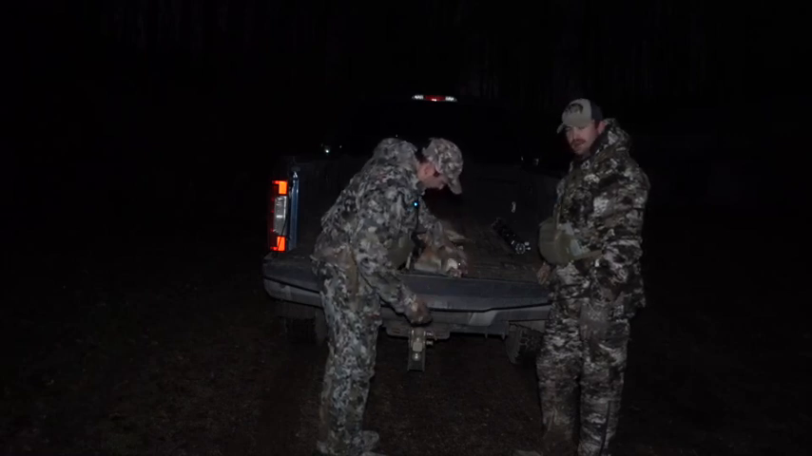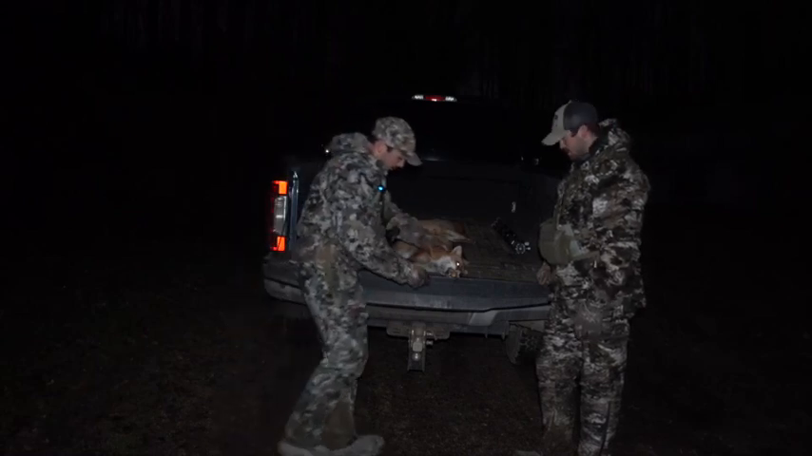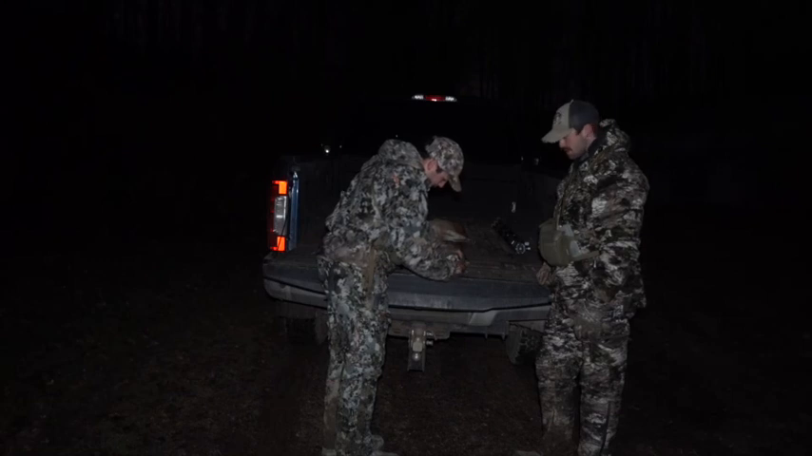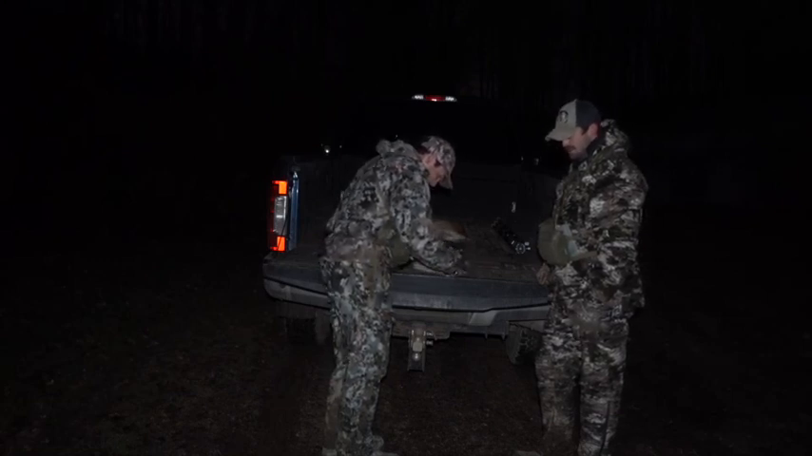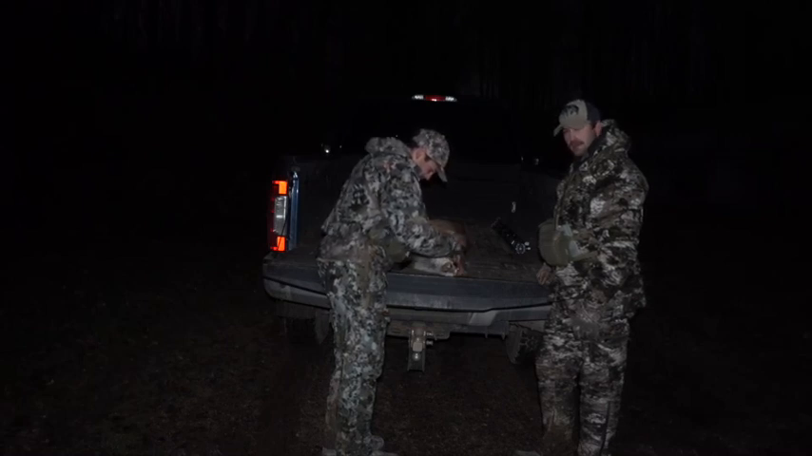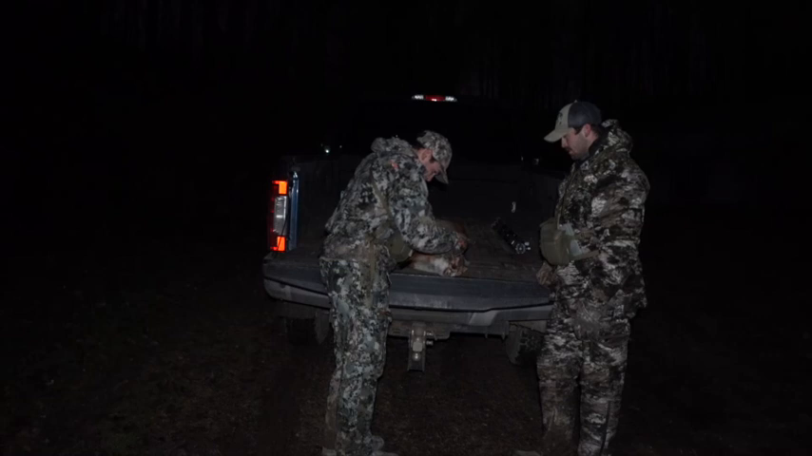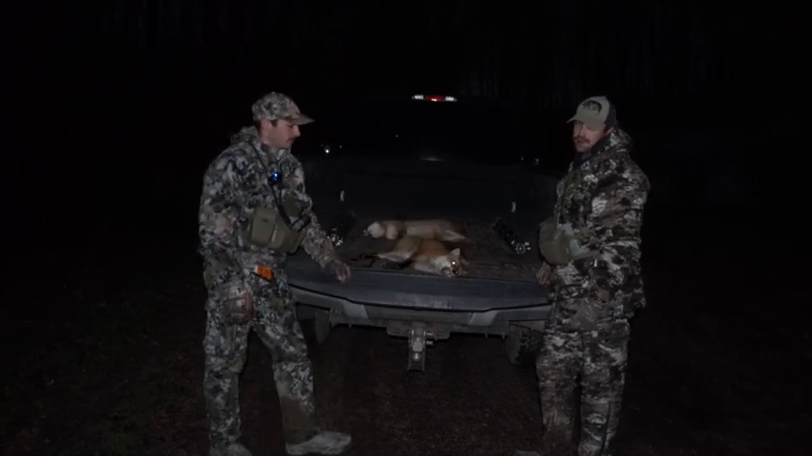Honestly, there wasn't much to this one. We're actually down the road where we know some coyotes occasionally come out too, and we were down there calling. We heard a couple. We actually moved on what I thought might have been a coyote. Thinking back now, Brad thinks maybe it was a fox. It was hard to tell. We made a move on it.